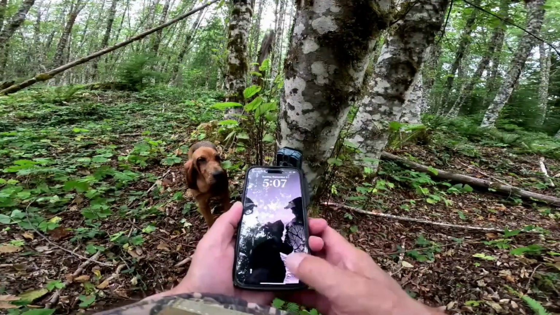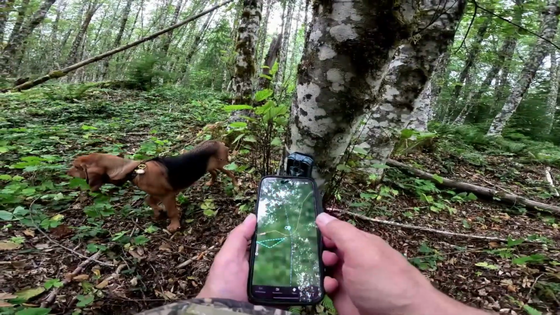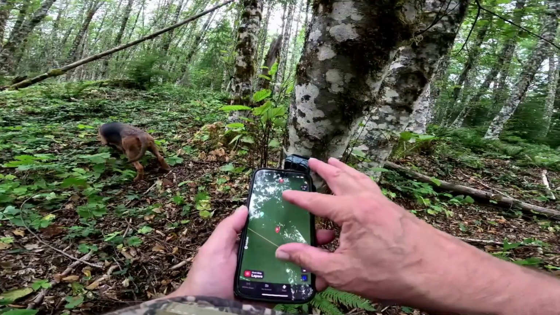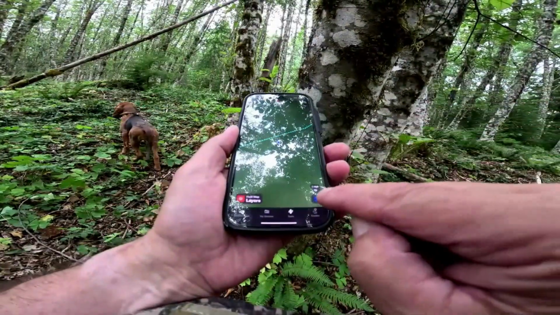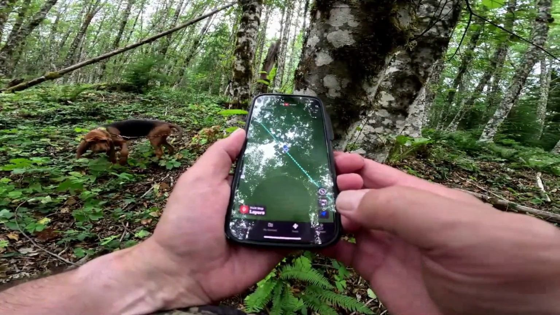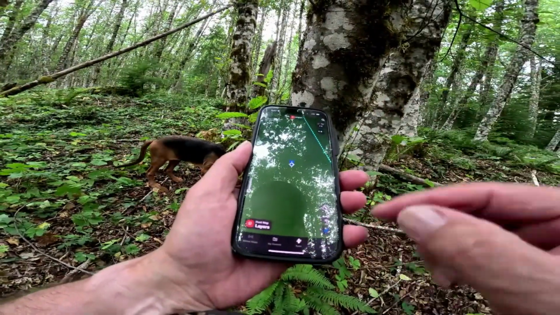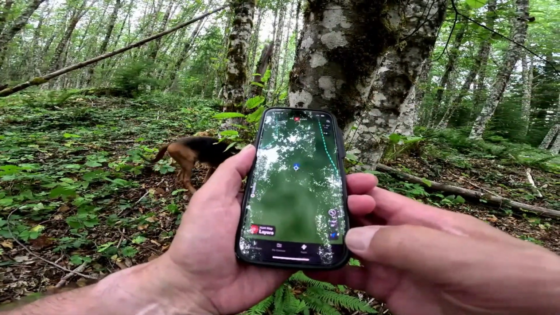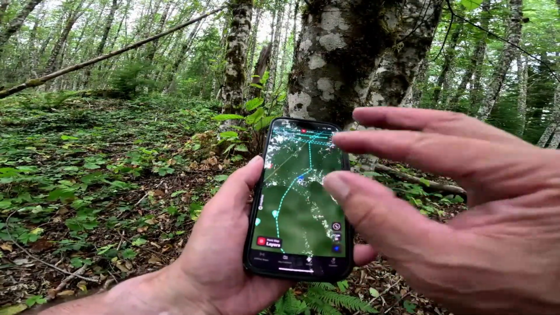One more thing that's pretty important for me anyway, because I've got quite a few of them, is I'll go to my Onyx and boom. By the way, if you don't know this, if you hit that little button there, it'll go right to where you're at quickly rather than you have to zoom around. So it's trying to find me right now. It's setting up.